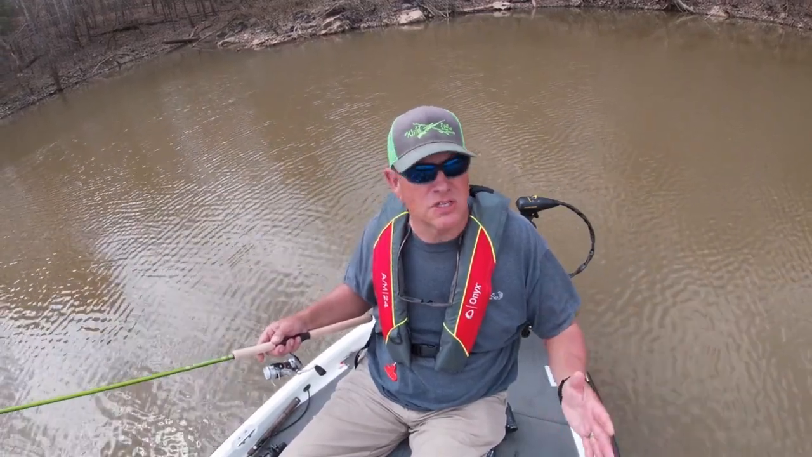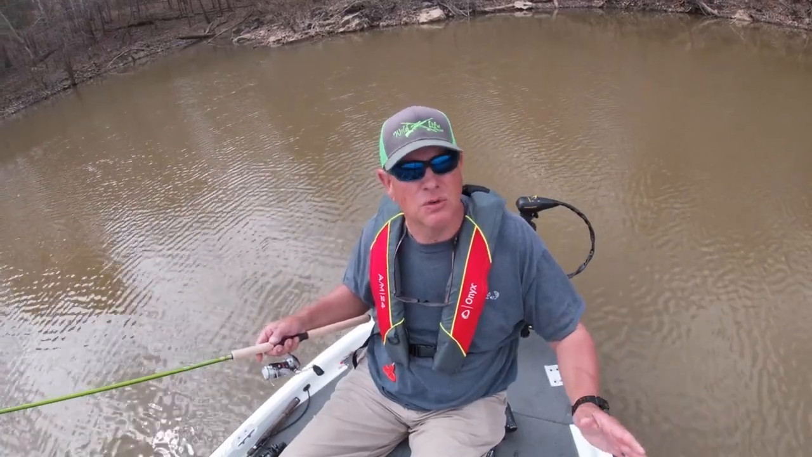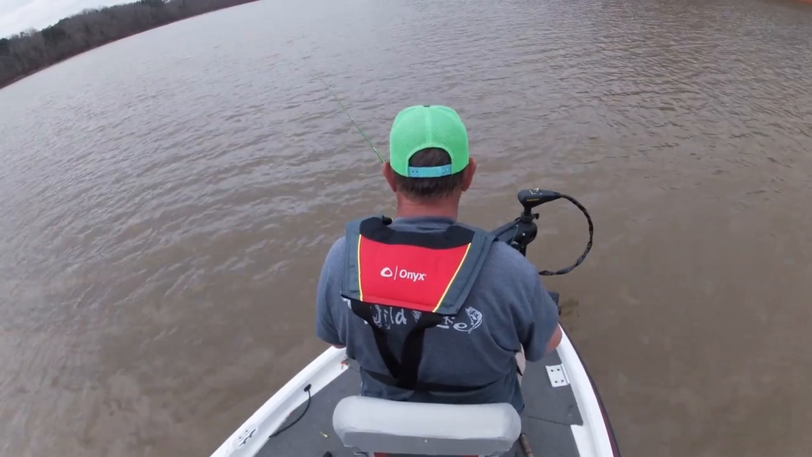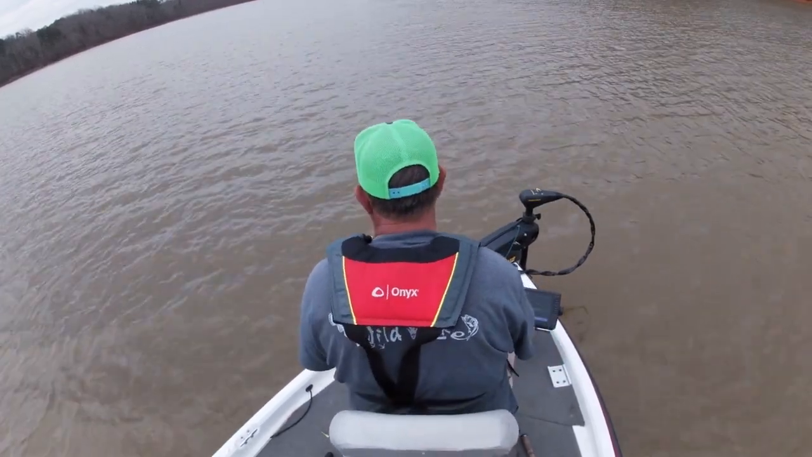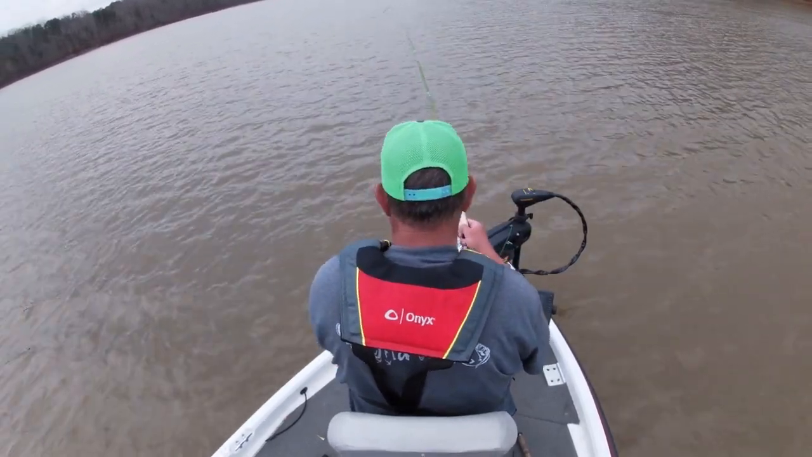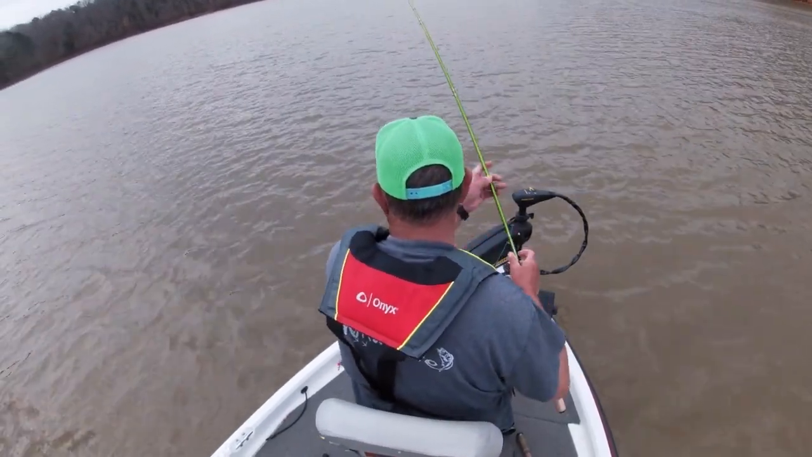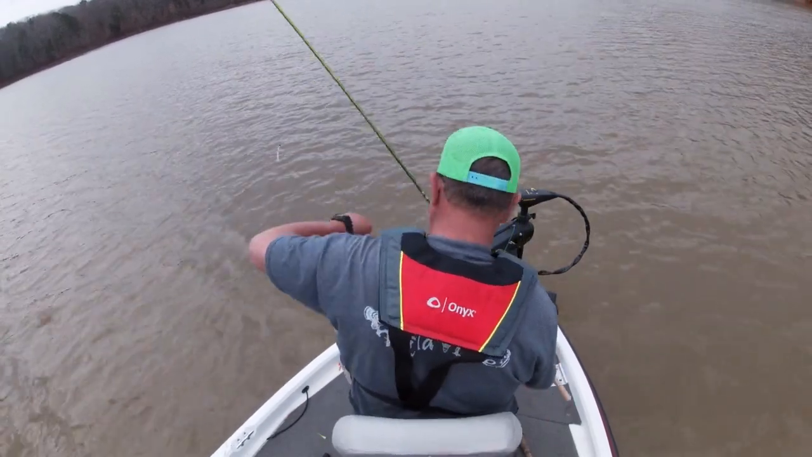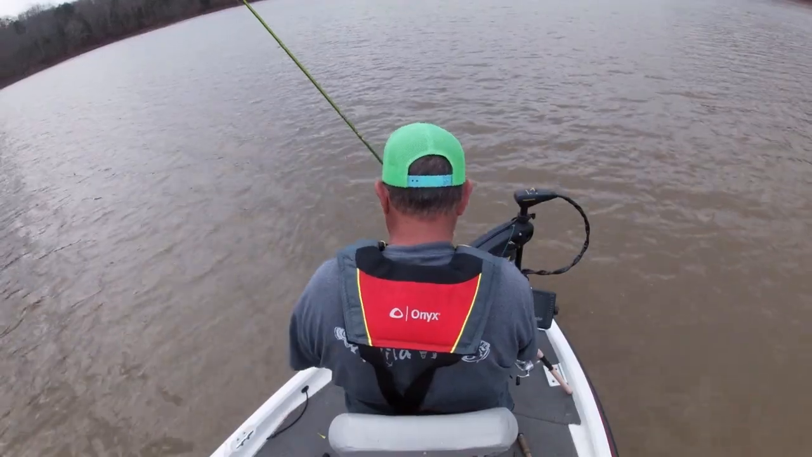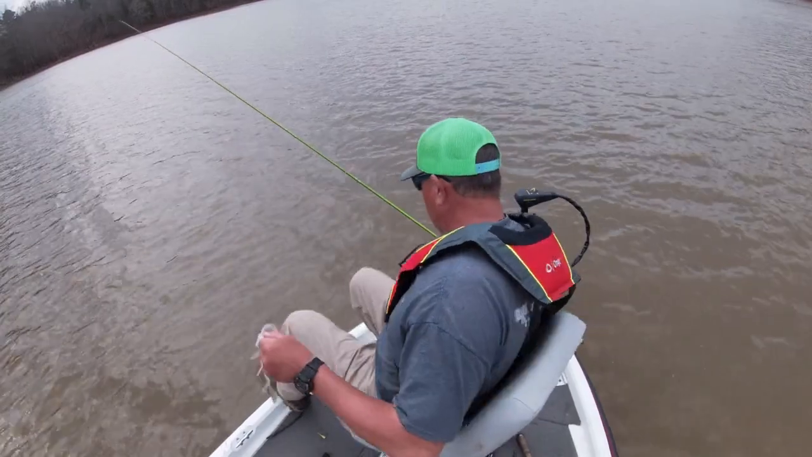Now, I caught that fish just like I've been catching them, spotting them with the live scope, moving in real slow and easy, and dropping a lure right to them. That's a good crappie. Oh, that'll be a big boy. He's about 10.5 inches. We'll throw him back.